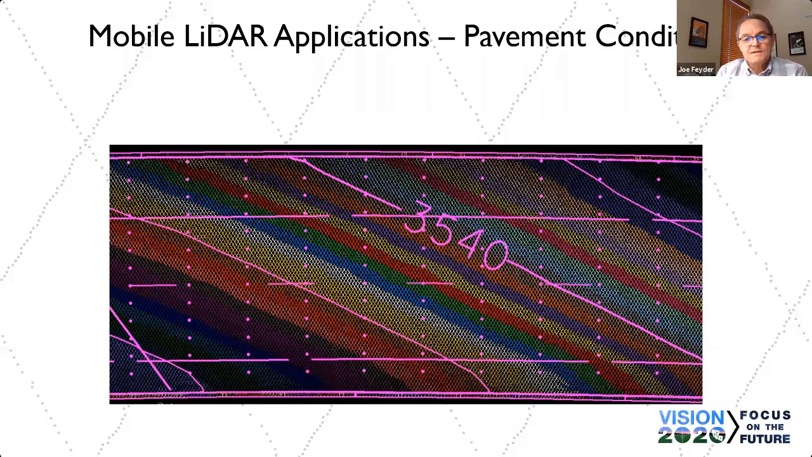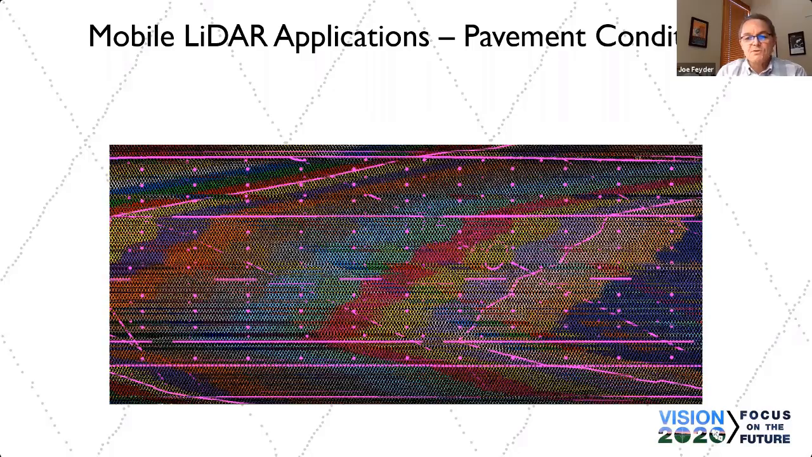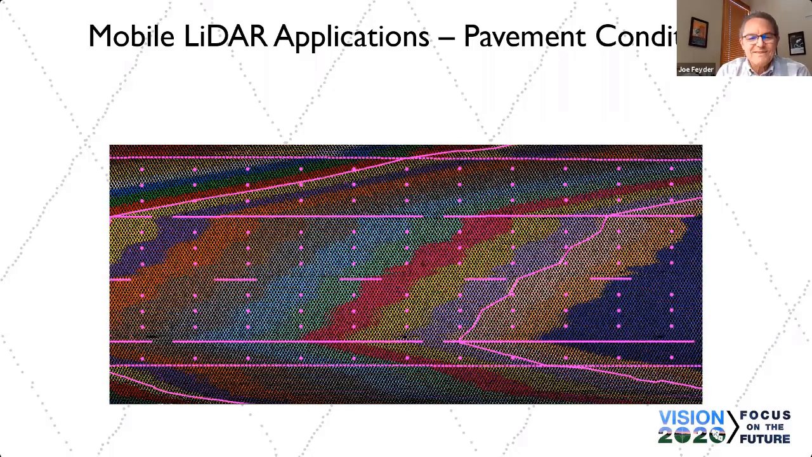Just up this was probably a relatively recently rehabilitated bridge, concrete as well. Further up the road, we had a situation like this. Point cloud, contours, not looking real pleasing to the eye.